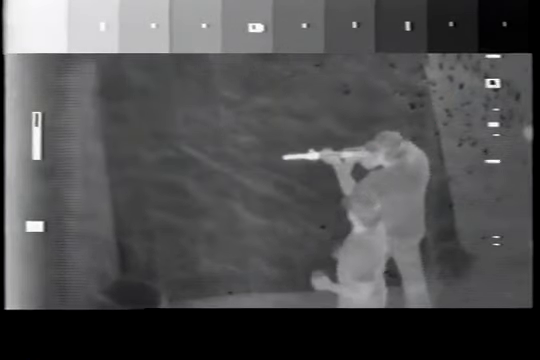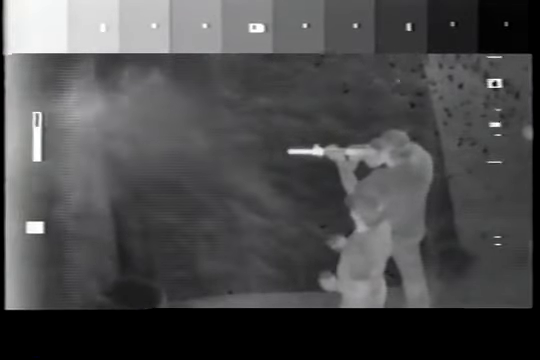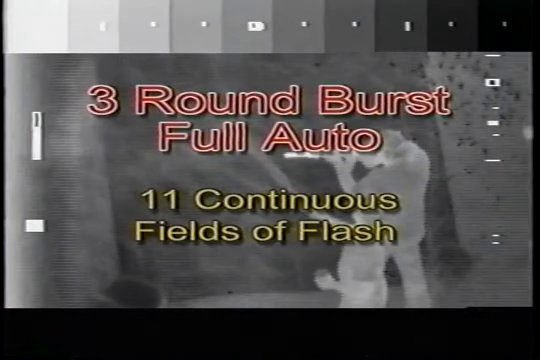For detailed analysis, a 3-round burst fired through the cloud of dust was chosen. What follows is such a 3-round burst in real time, then at 8% slow motion. And then a field-by-field review of a 3-round burst, which covered 11 fields of continuous video footage.